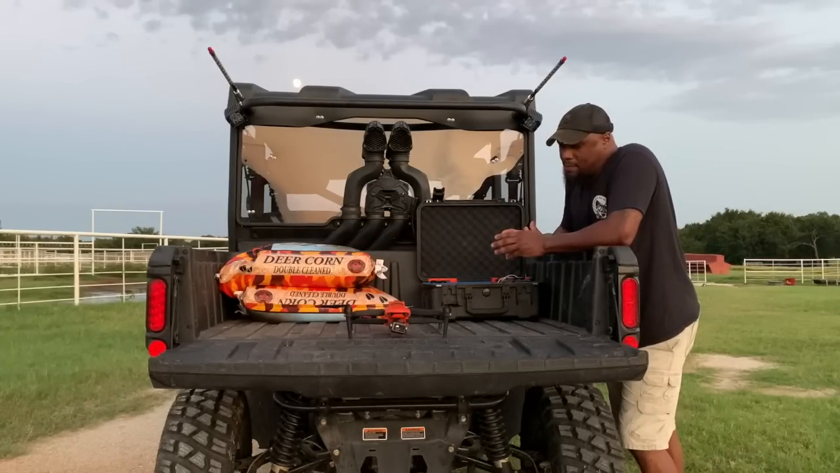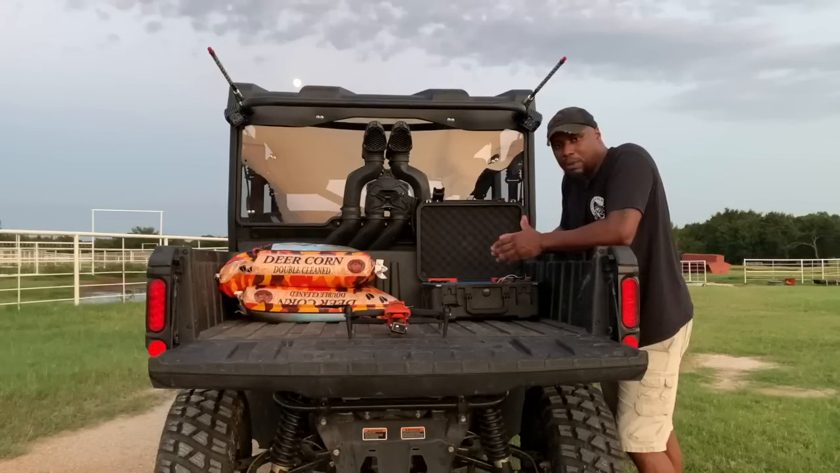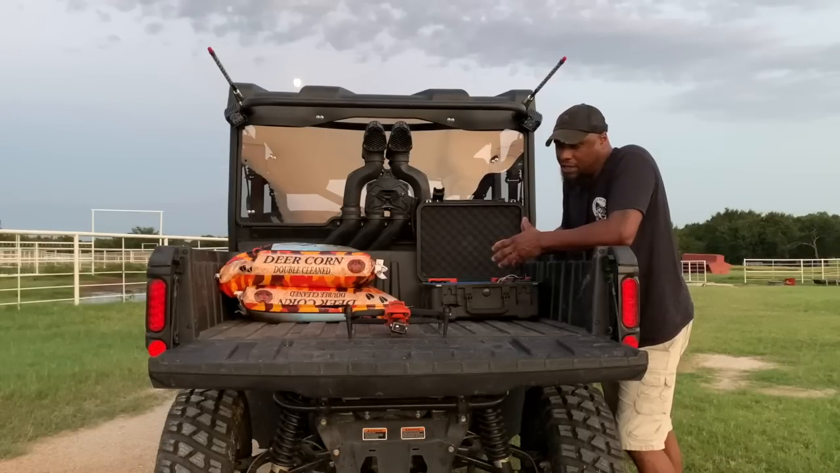So I don't want to talk too much more about it. There's all types of information online. If you just put in a Google search for the Autel Evo 2, you will see all the specs on this thing. I'm not even covering half of what this thing could do. It's pretty sweet. But I just wanted to show you guys some of the footage.